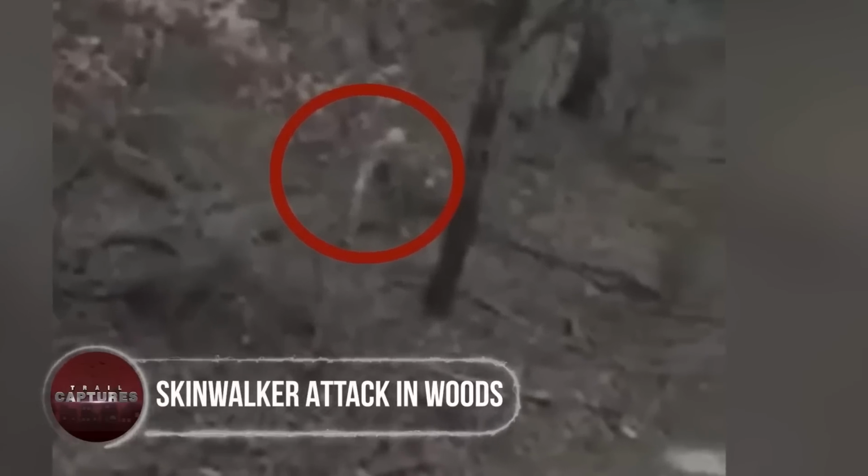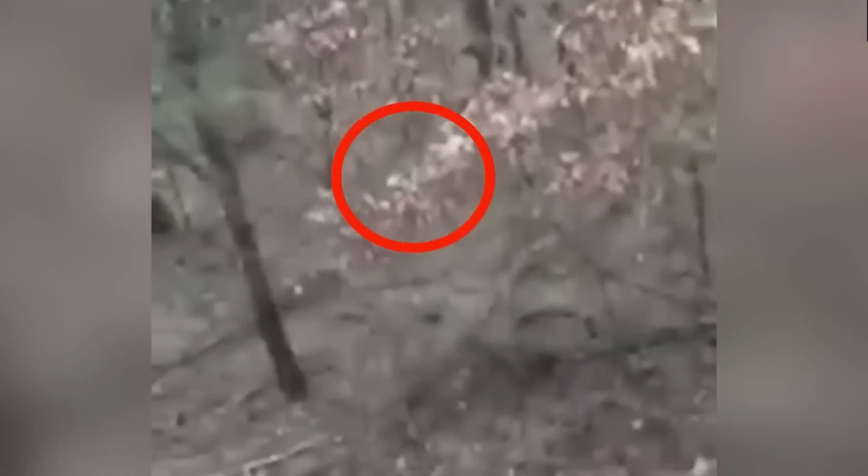Skinwalker attack in woods. If you hear an unsettling humming sound, it's probably for the best to stand clear of it.